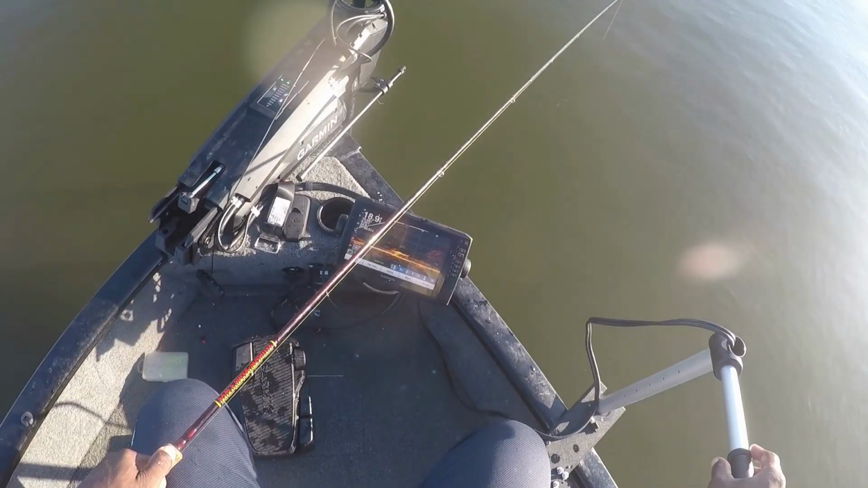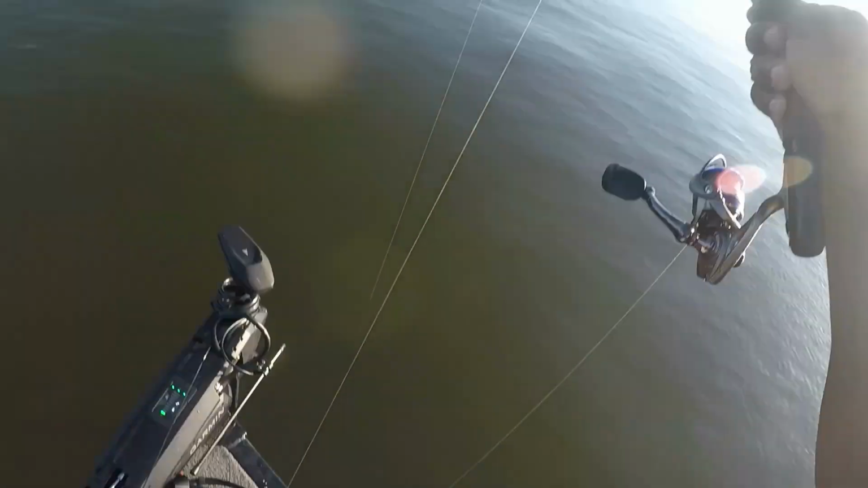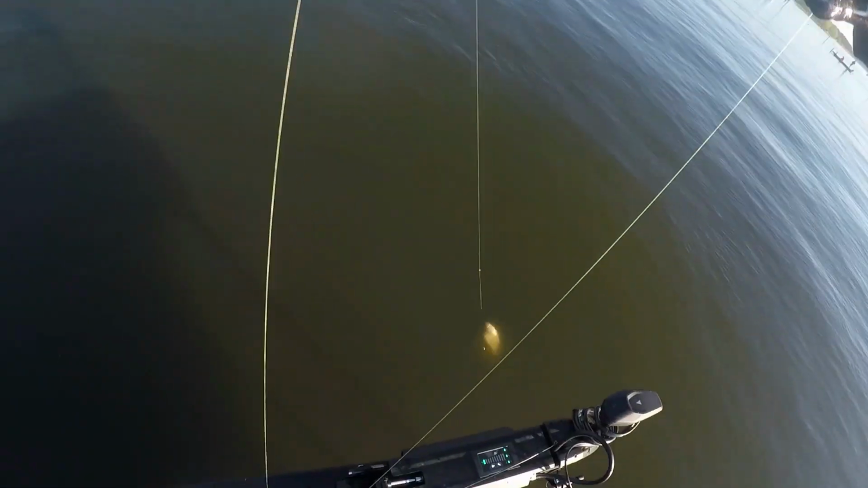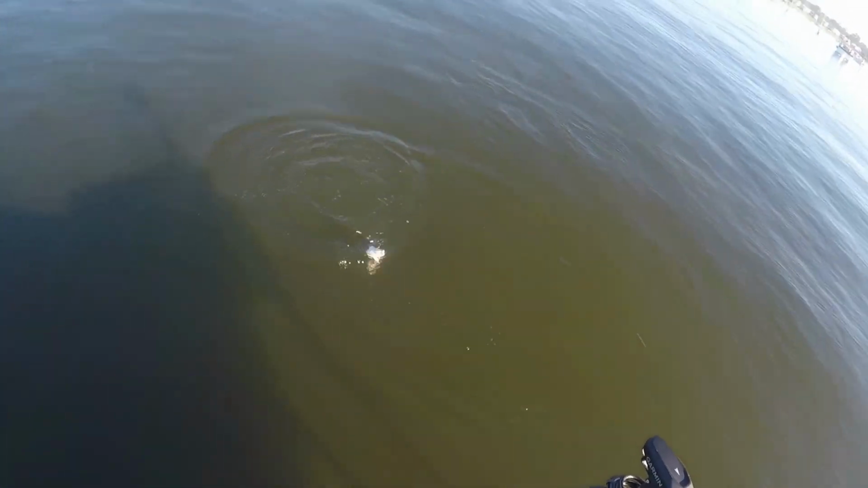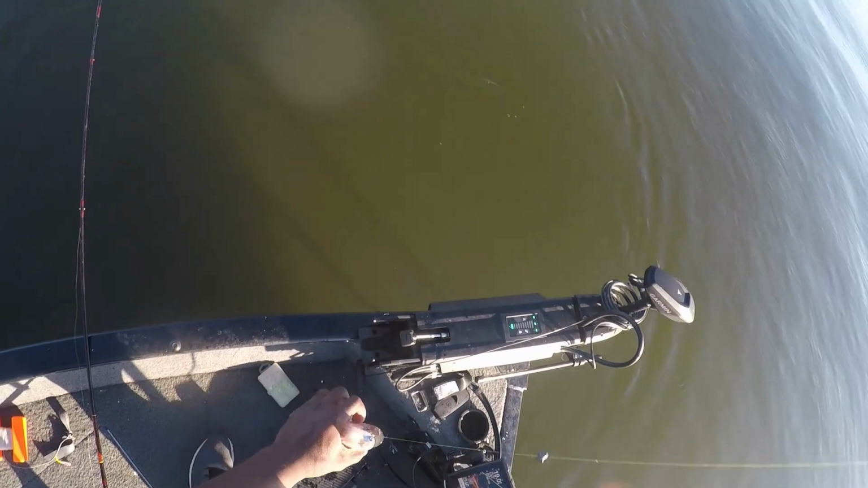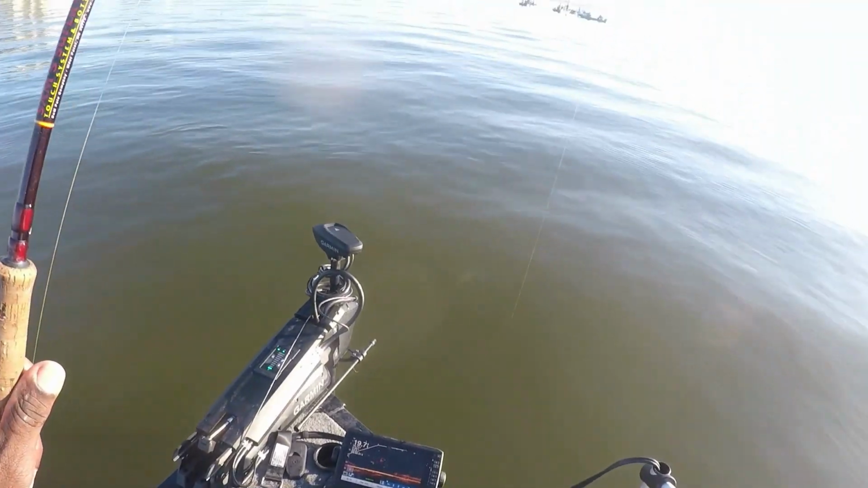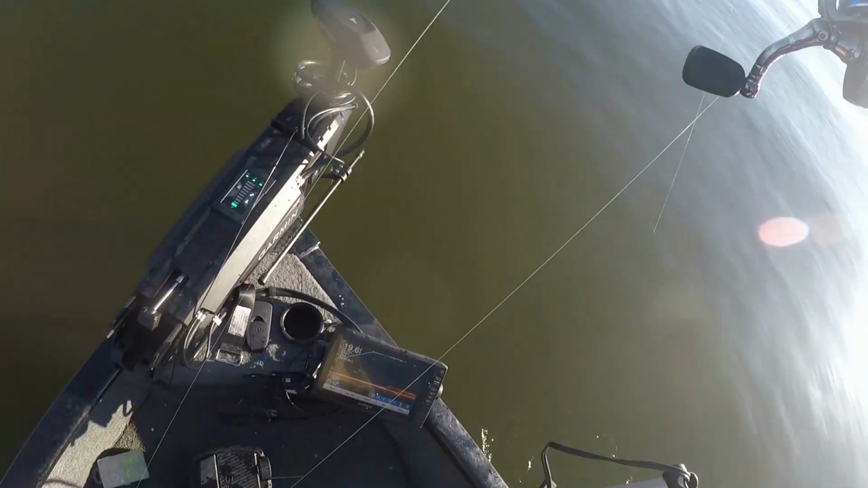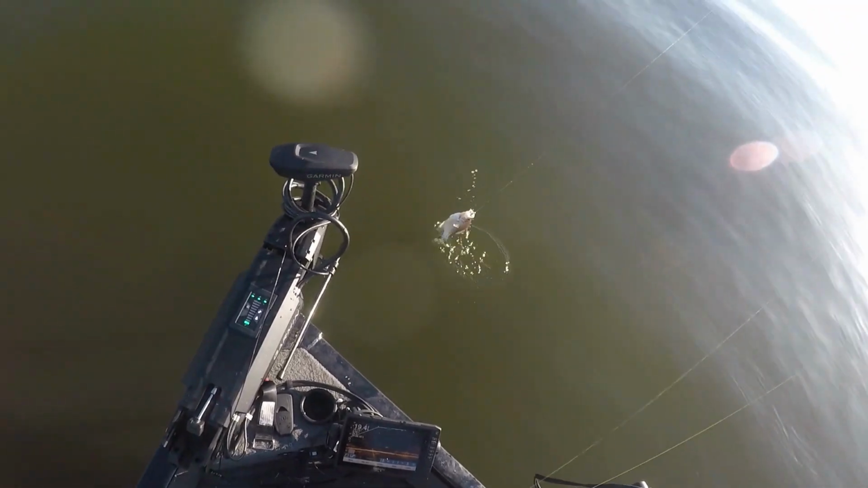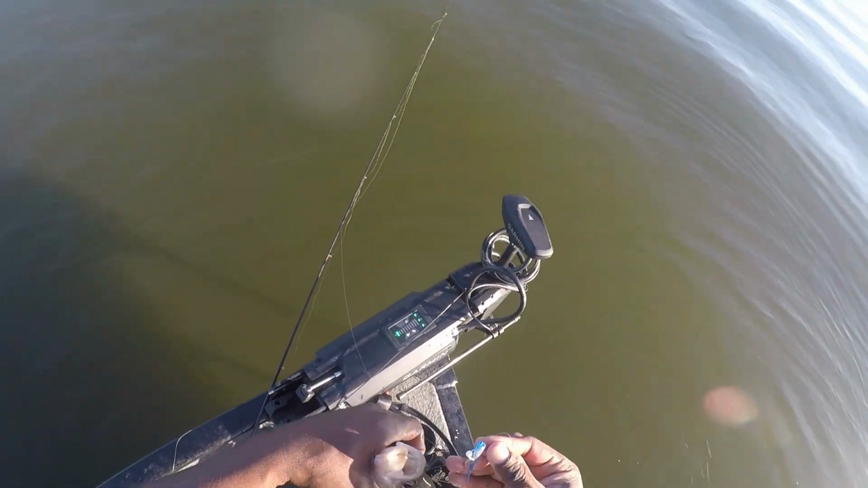Decent. Oh, he hammered that jig. They are hammering that jig down there, man.